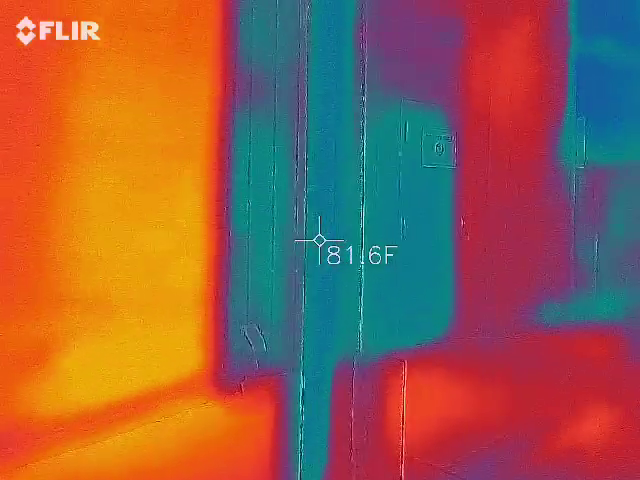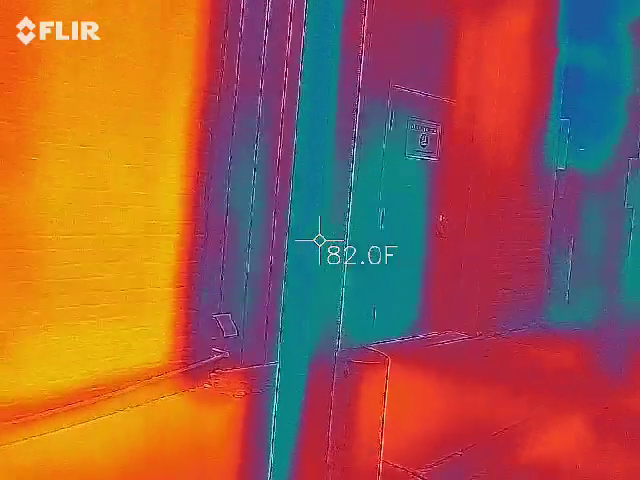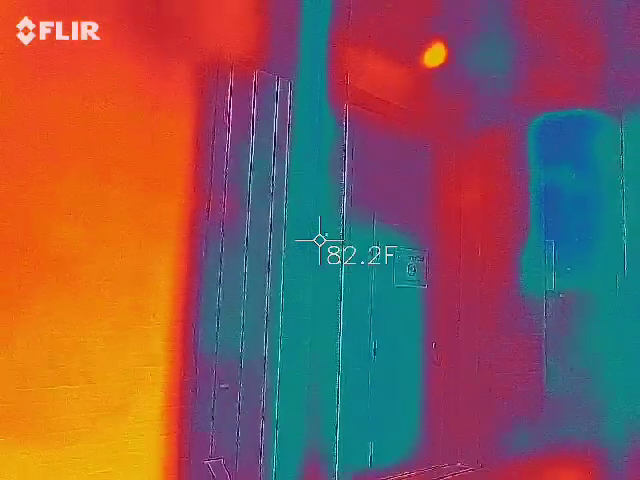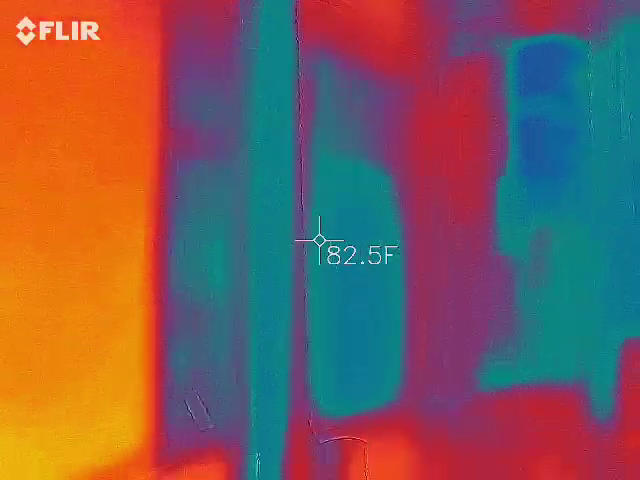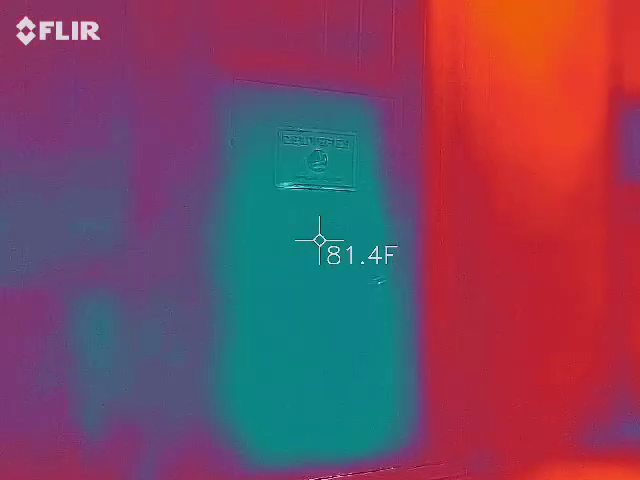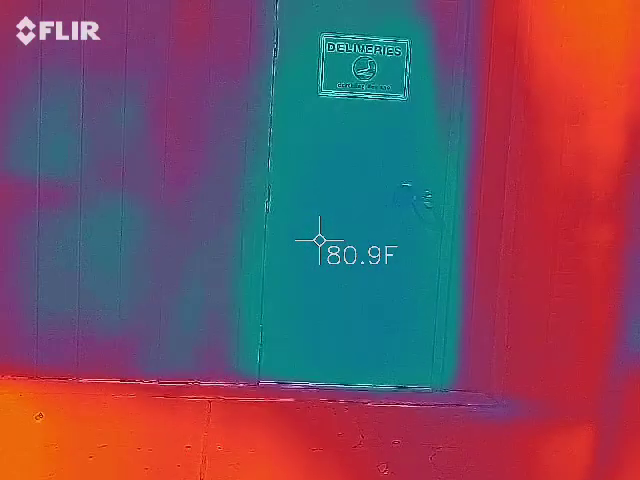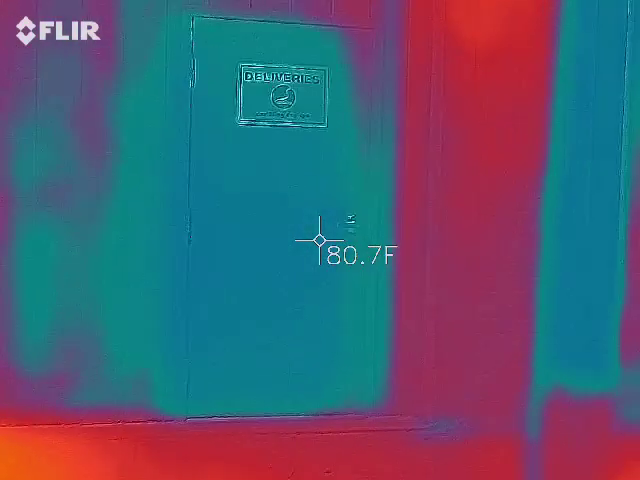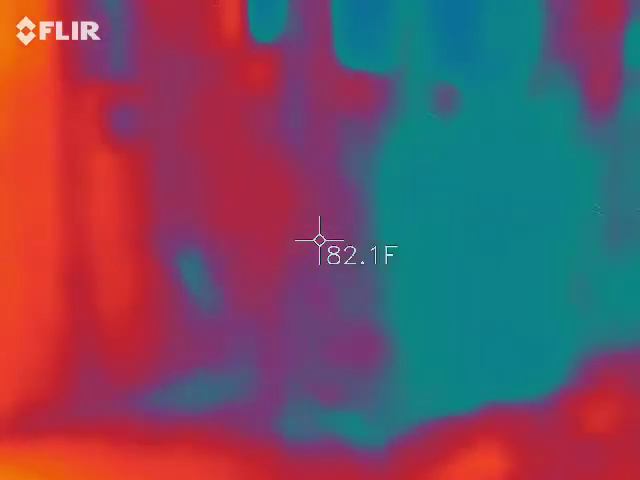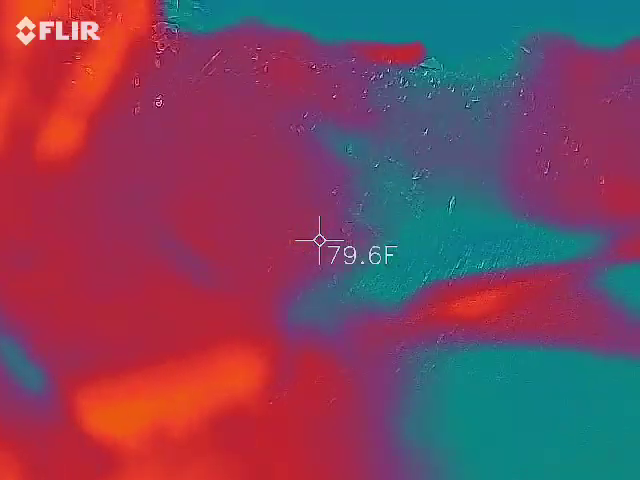Like that wall. Or the door? The pole. Okay, the pole. 81. 78. Through the door. 80. 76. Close. Look at all those spots.